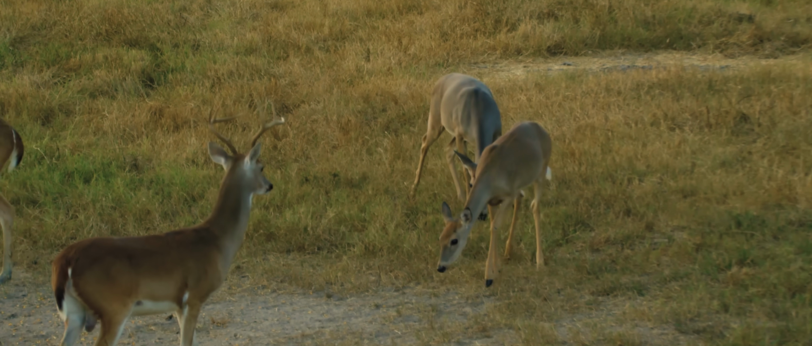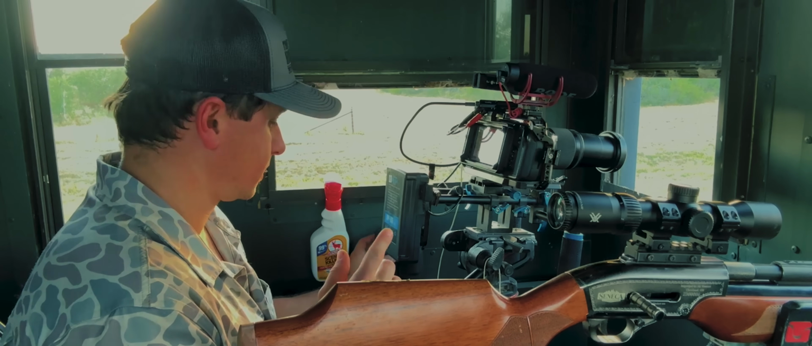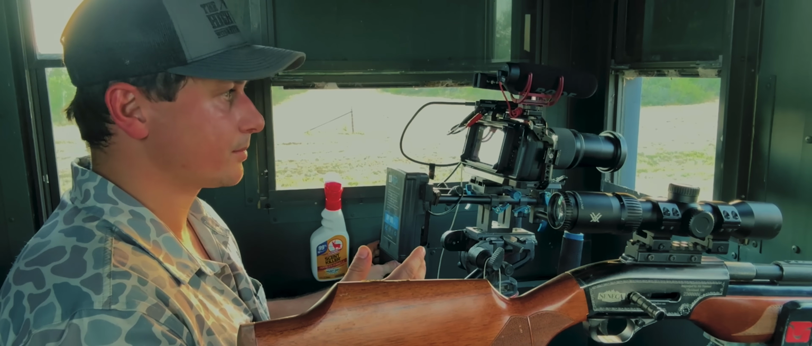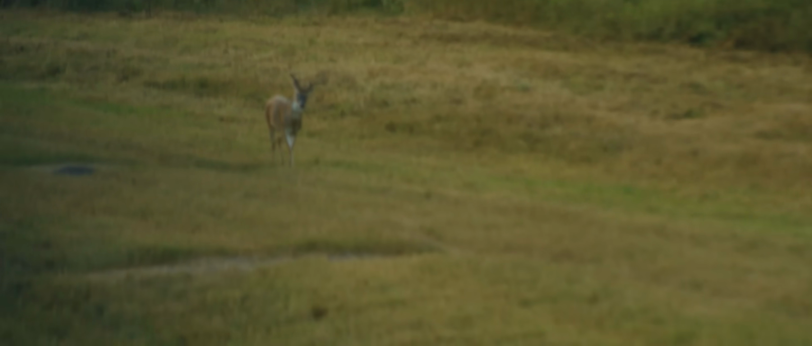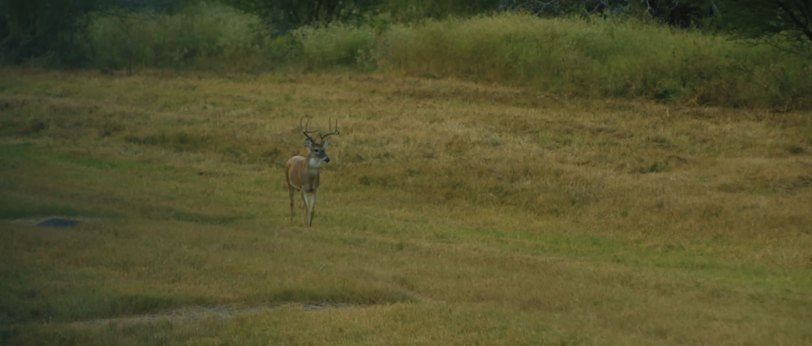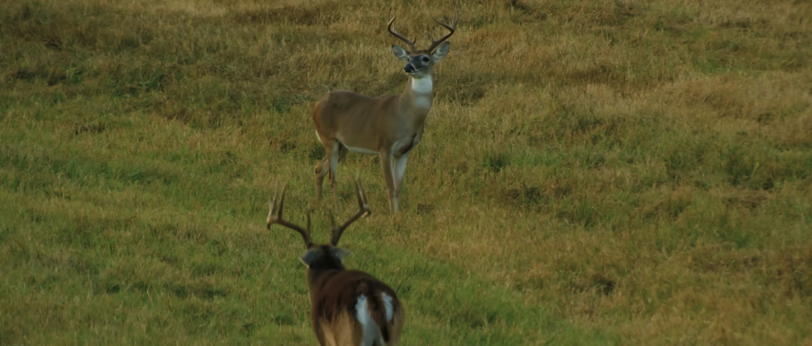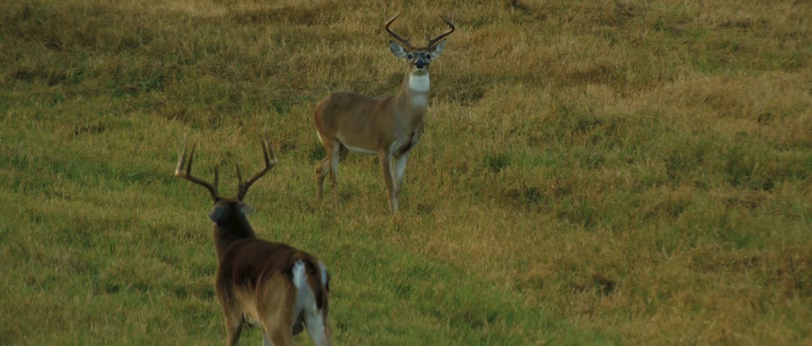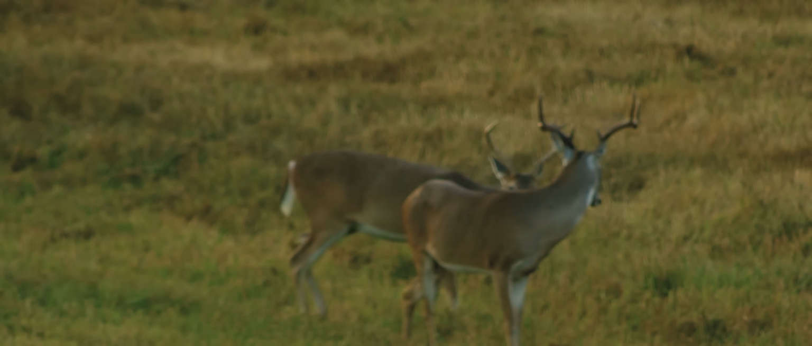I told you, this place is absolutely covered with animals. Another buck, another buck coming in from down this road. Big 8-point. I'm filming these two bucks squaring off right now. That big 10-point went up to him and then just walked away, but I thought they were going to get in a fight for a second.